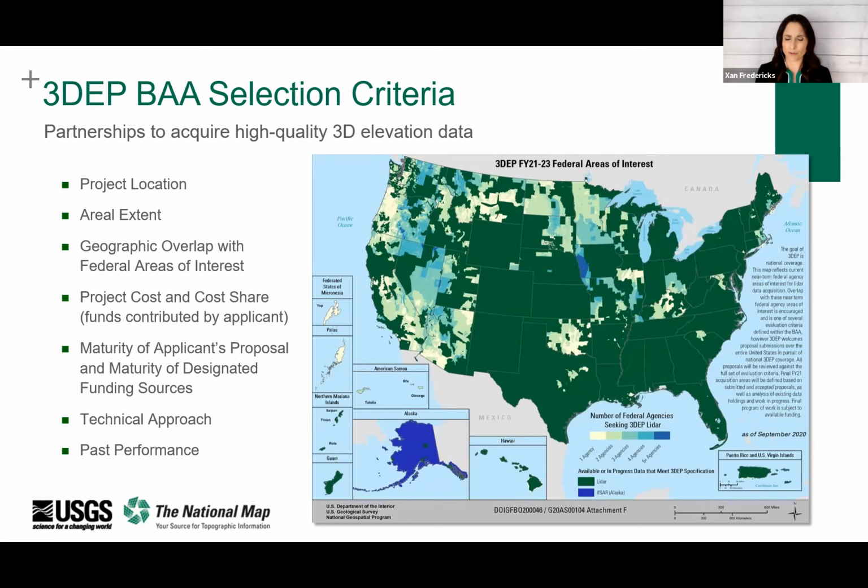And also the technical approach is considered. Projects making use of the Geospatial Products and Services Contract, or GPSC, as their acquisition mechanism seem to receive full score for the technical approach, but applicants can propose to manage their own contract, but they need to describe how they'll be acquiring the data, and they'll be evaluated on that approach and also evaluated on the project deliverables. Now, all of this information is input into the BAA proposal ranking process so that funding can be directed to the locations that meet the needs of both federal and non-federal partners.